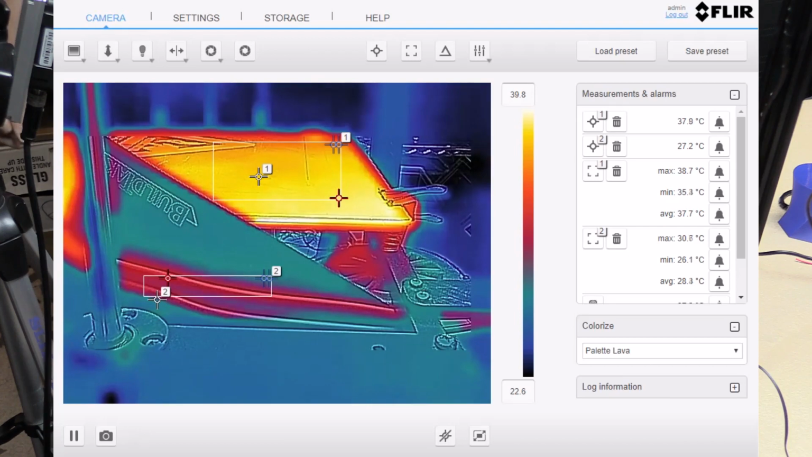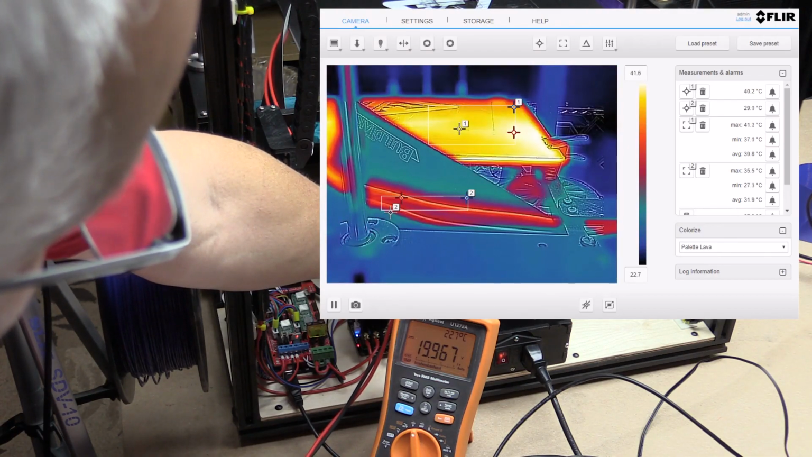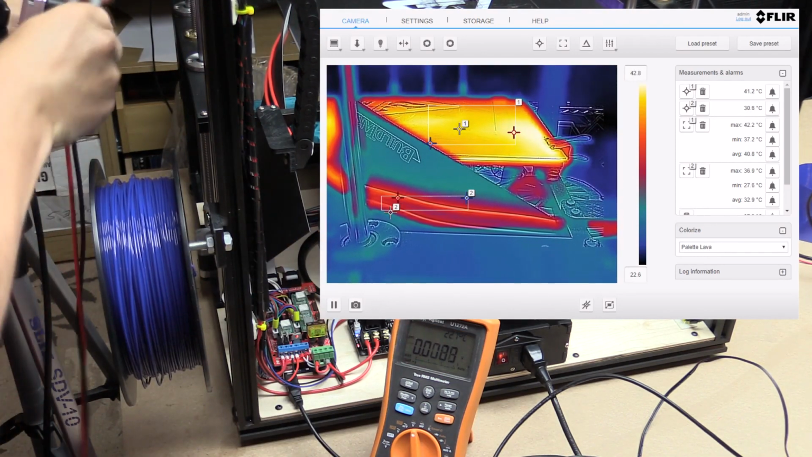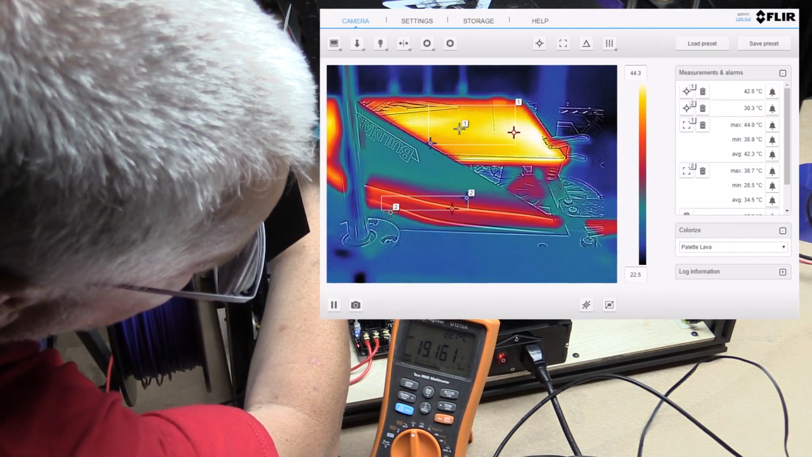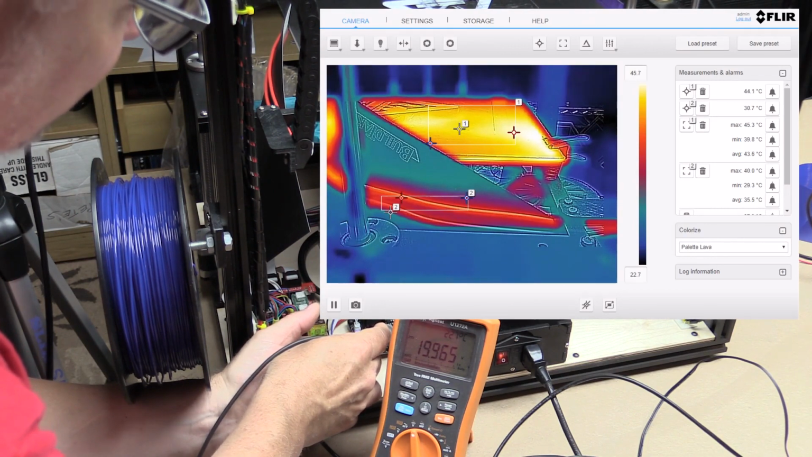So we're starting off at 42 degrees according to the thermistor on the bottom, and we're going to be drawing a lot more current this time. So again, I will measure the voltage coming out of the power supply. So we've got 19.9, so close enough to 20 volts, 19.96 volts there. And what is reaching the bed, 19.1. So 19.1 on the bed, 19.9 going into the MOSFET.